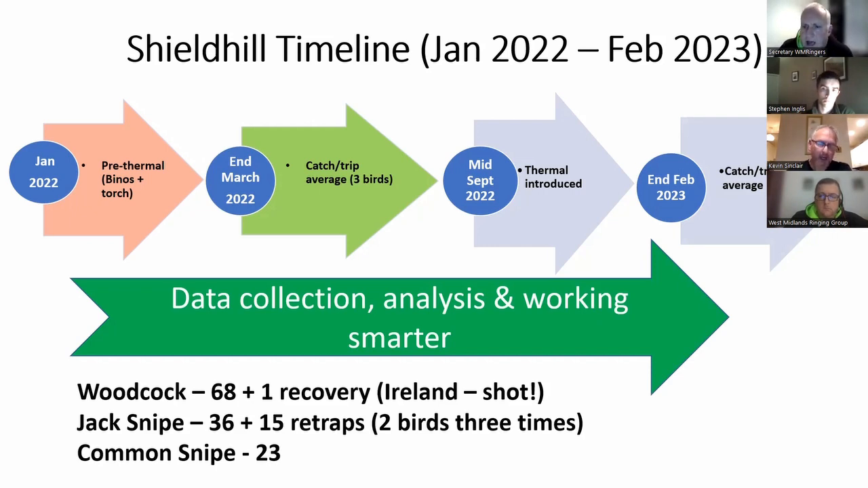Gents, just for context, is this site a nocturnal roost site, or a nocturnal feeding site, or a daytime roost site? So it's principally nocturnal, but Stephen, I'll let you pick up on that one simply because Stephen's been looking at the surrounding area as well.